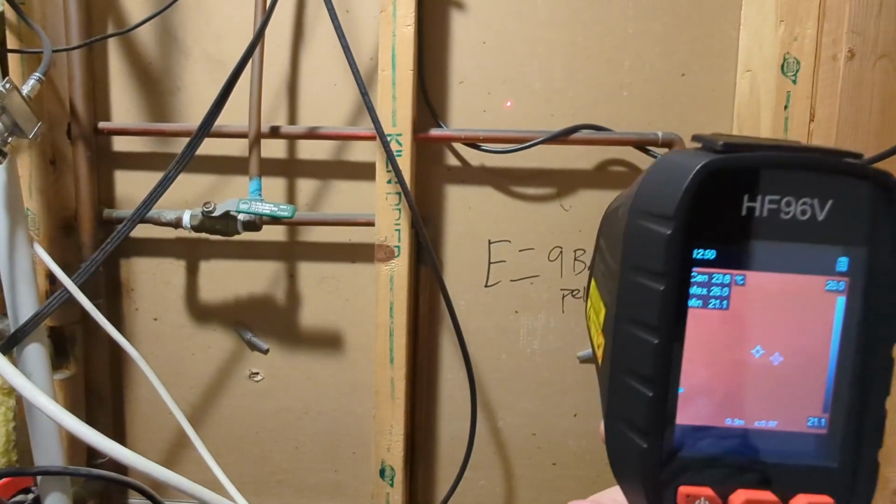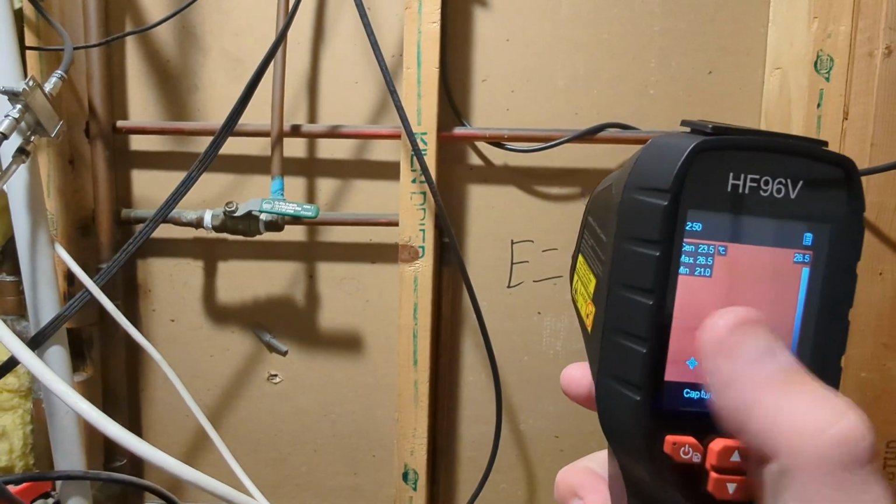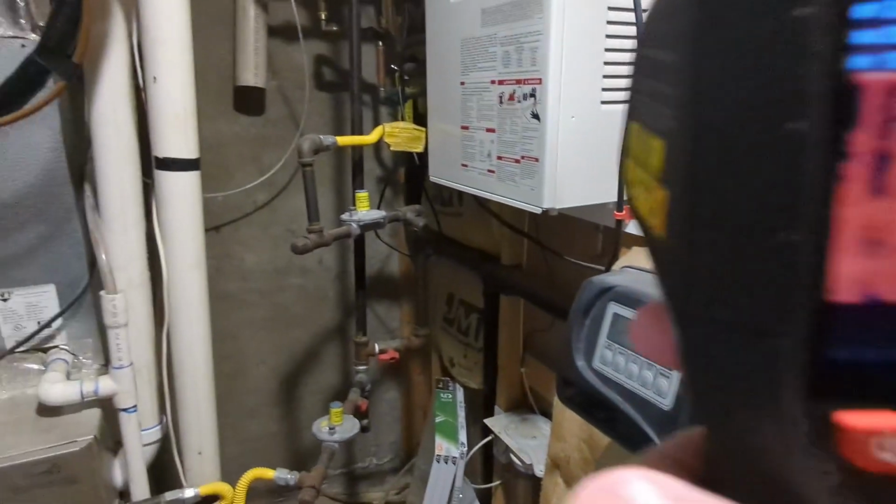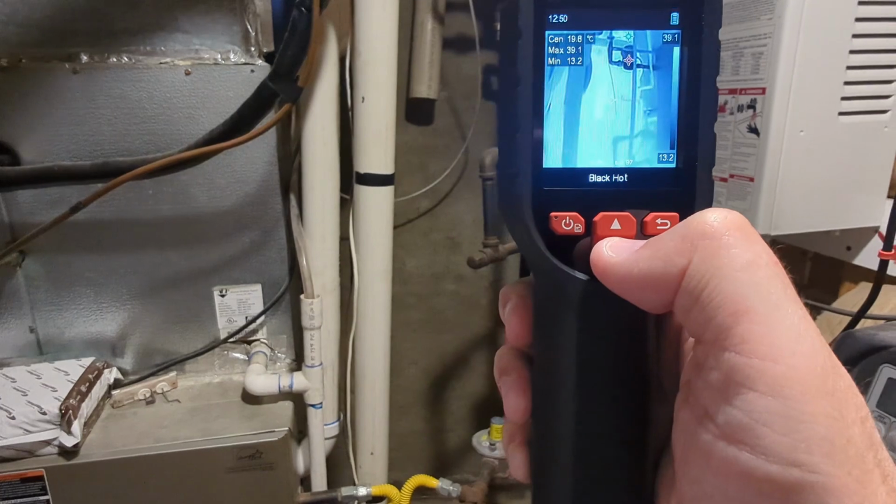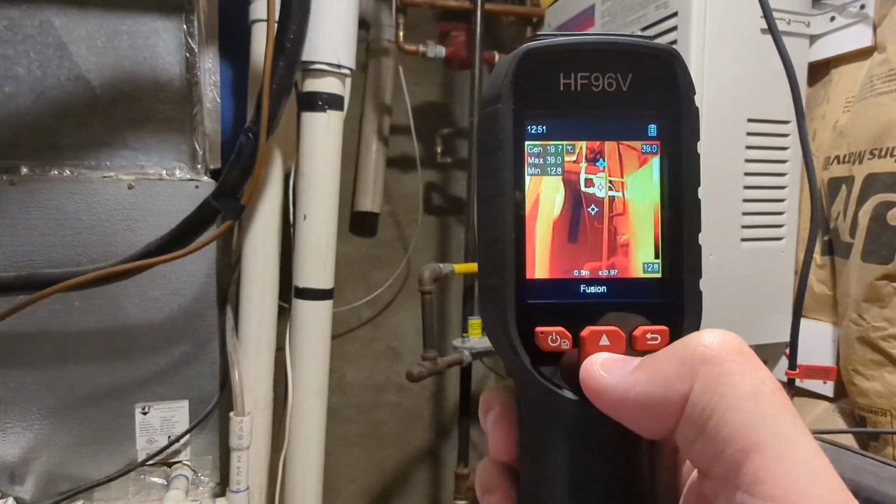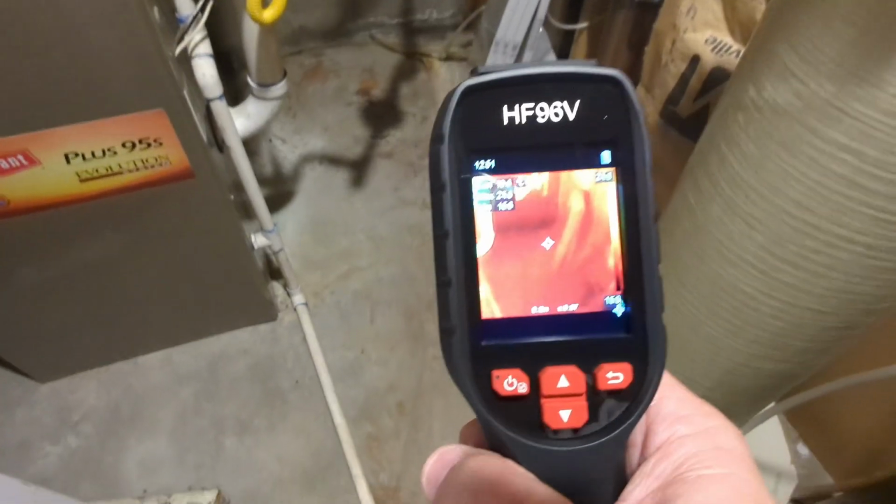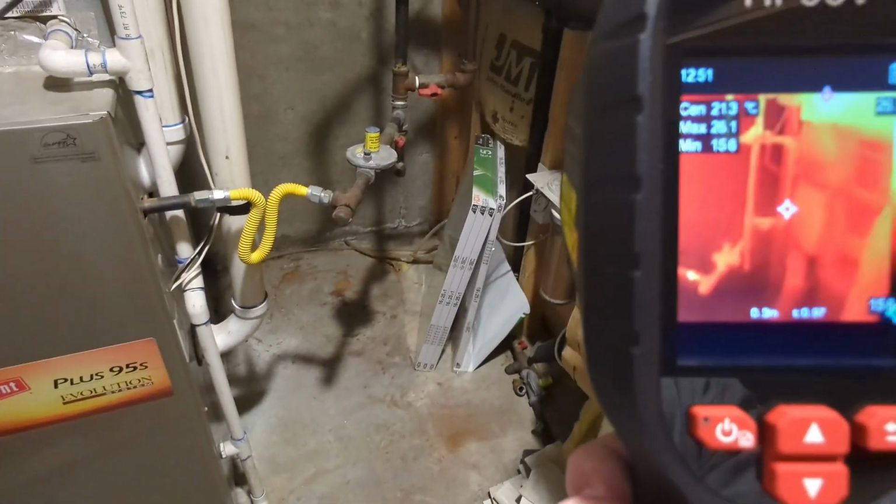And then again, you can see that I've got that laser right there, so I can point it right directly at what I'm looking at. And those little finders right here on the screen are going right at that piping. So pretty awesome tool. It's picking up all sorts of stuff. All right. Again, back to our thermal. Those are the different variations that you can see. As I get down to the floor, it's a little bit cooler. This room generally runs hot, right, with a furnace and a water heater in it.